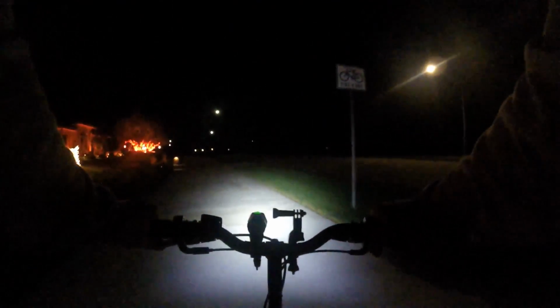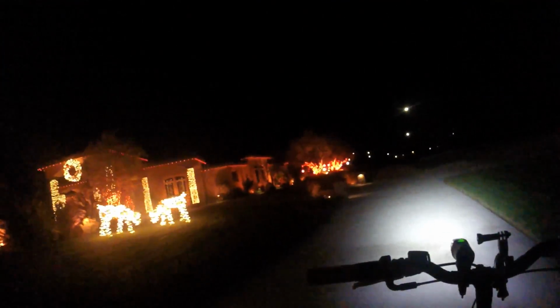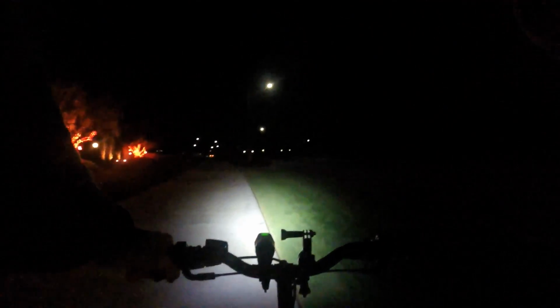Now this is a bike lane, so I'm pretty much good here. Looks cool. Alright, I'm gonna turn around here. Oh, I've got like an itch in the back of my neck, where my hairs are, where my hood is, so it's just replenishing that itch.